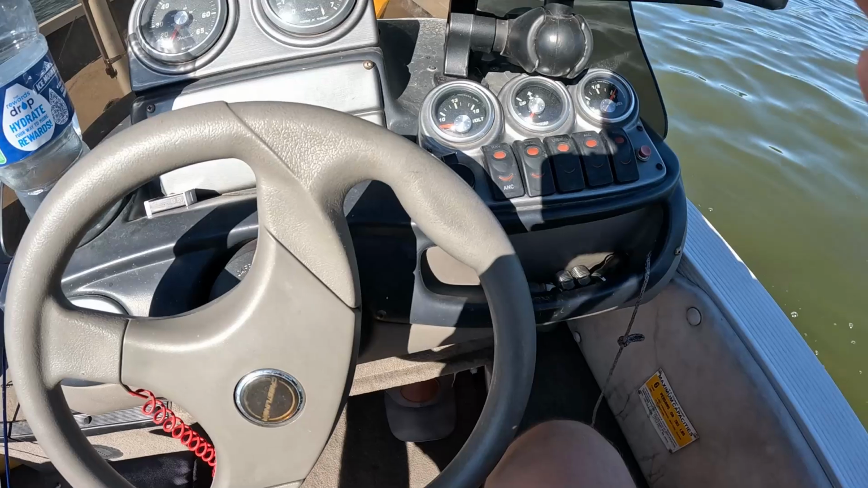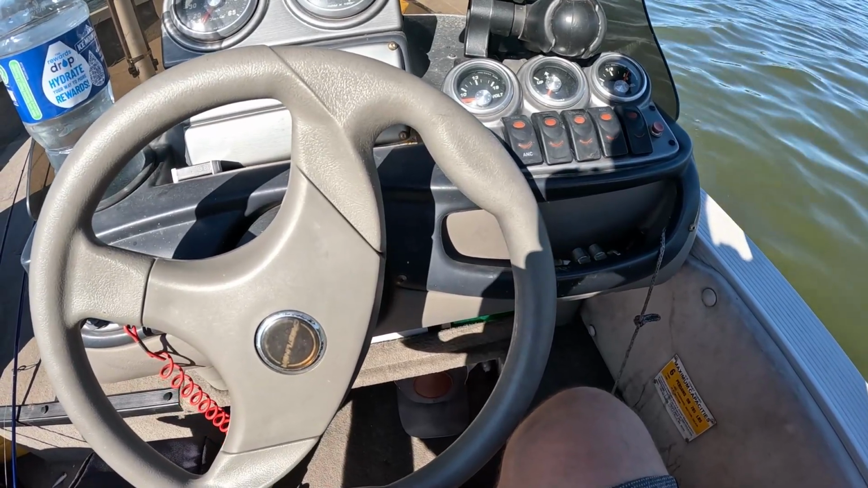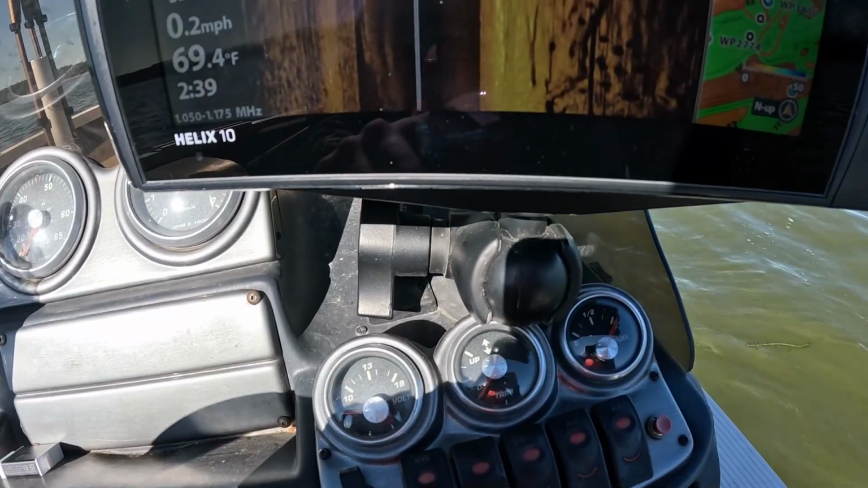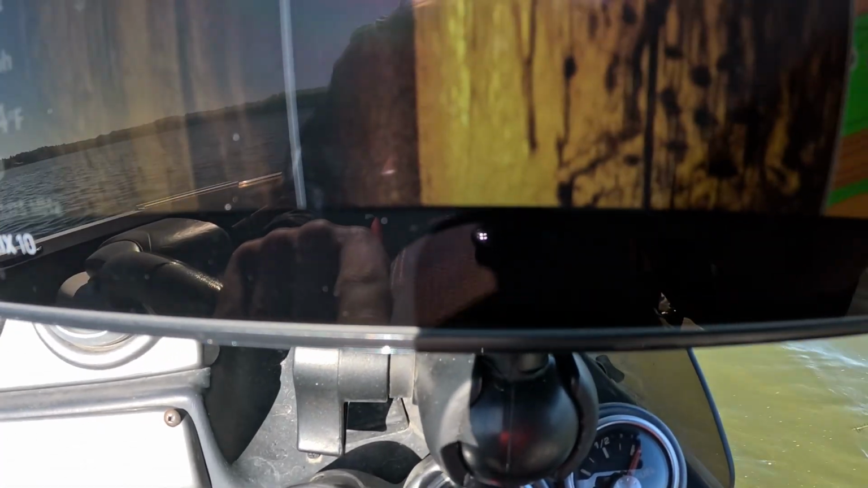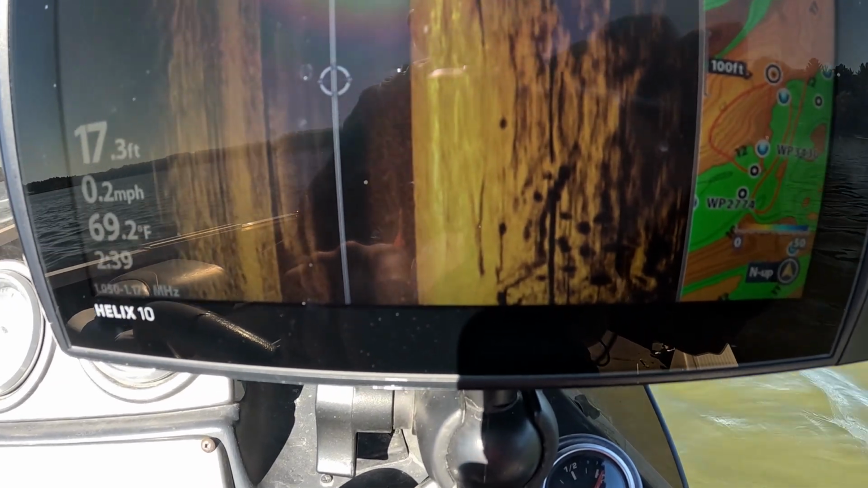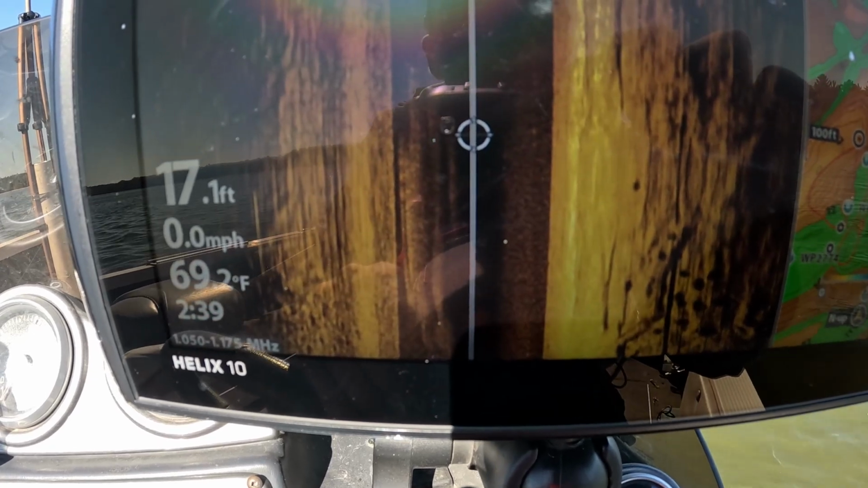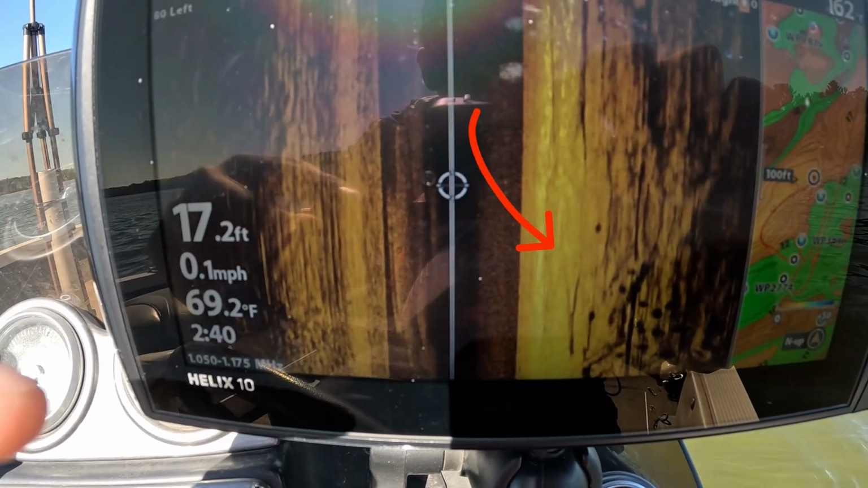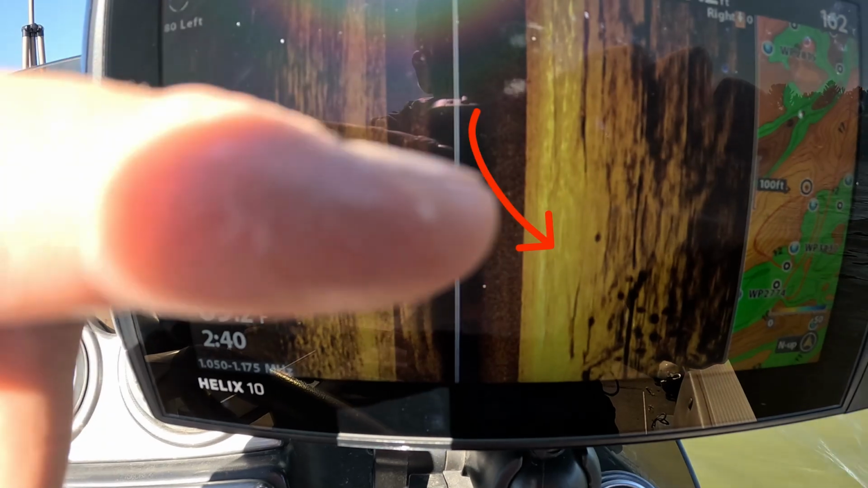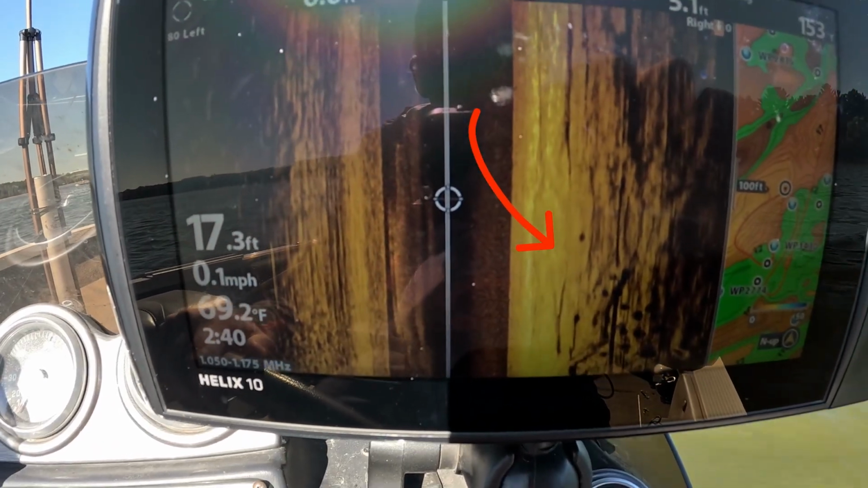I'll give you guys a close-up here of what I'm looking at on side imaging. I don't know how well this will show up on the camera, but as you can see, all of those big shadows in there, I'll put an arrow to them, but those are all going to be big shadows from crappies out here suspended. It is soft bottom off of this side, and then right here we hit this hard bottom with some scattered wood, and all of them big crappies are stacked up in there.